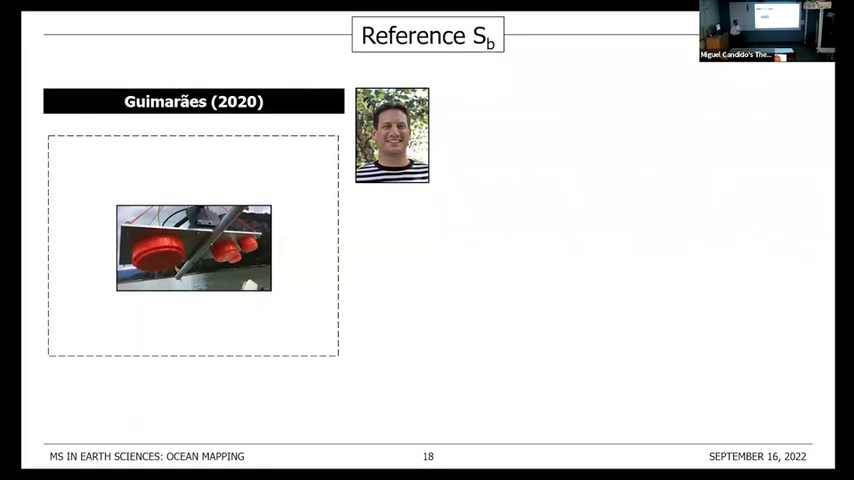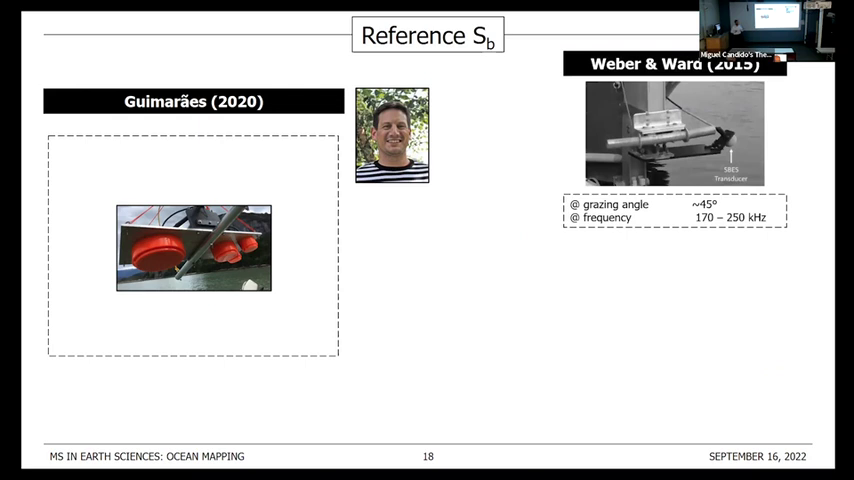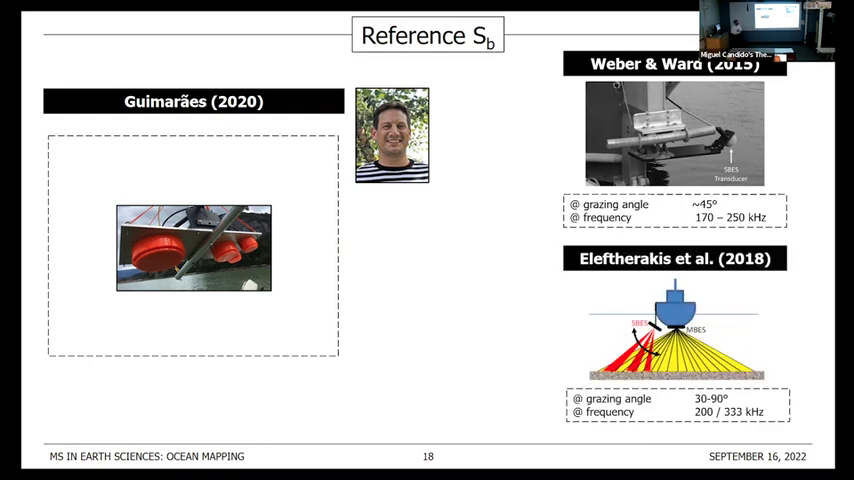And for that, I'm building upon the results that Guimarães, a former CCOM student, obtained over several reference areas. He built upon some previous research, such as Weber and Ward, where they used FM modulated pulses to get calibrated backscatter at a single grazing angle, but over a broad band of frequencies. And he also took inspiration from Lefterakis et al., which used 2 narrow band frequencies to get calibrated backscatter, but this time over a wide range of grazing angles.